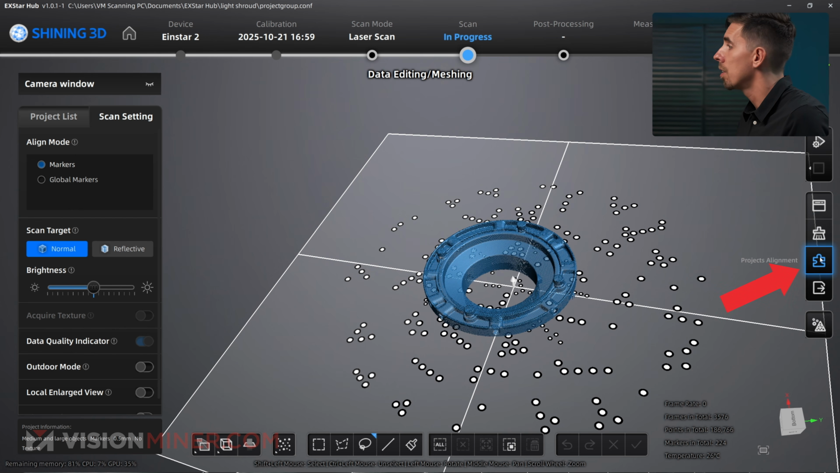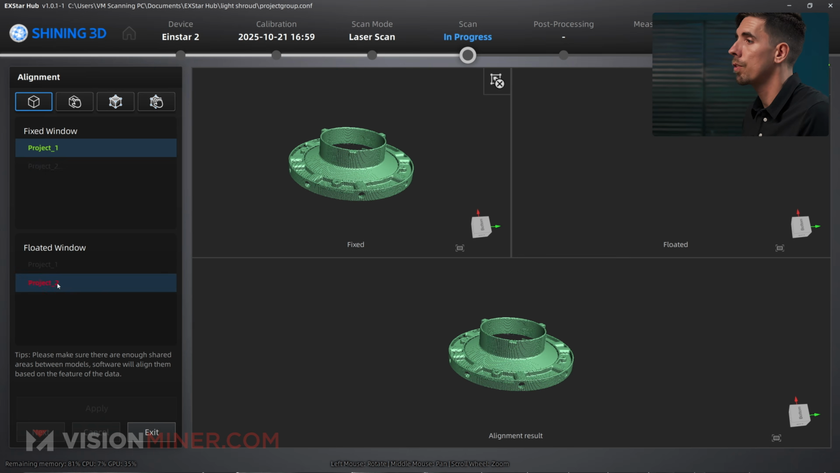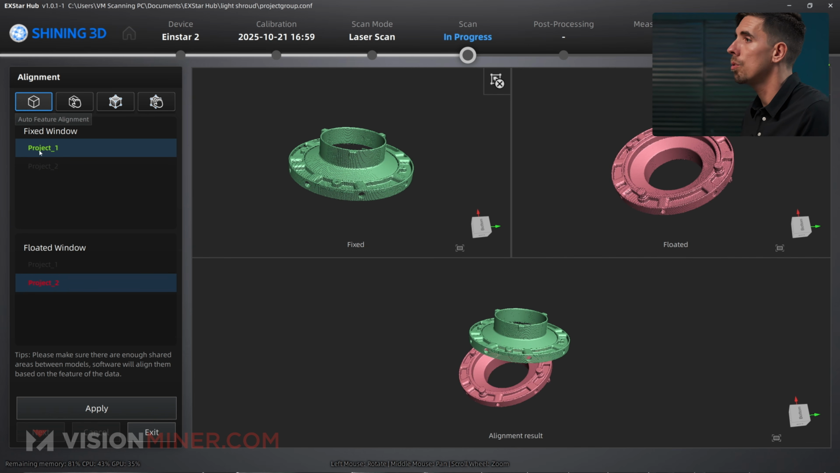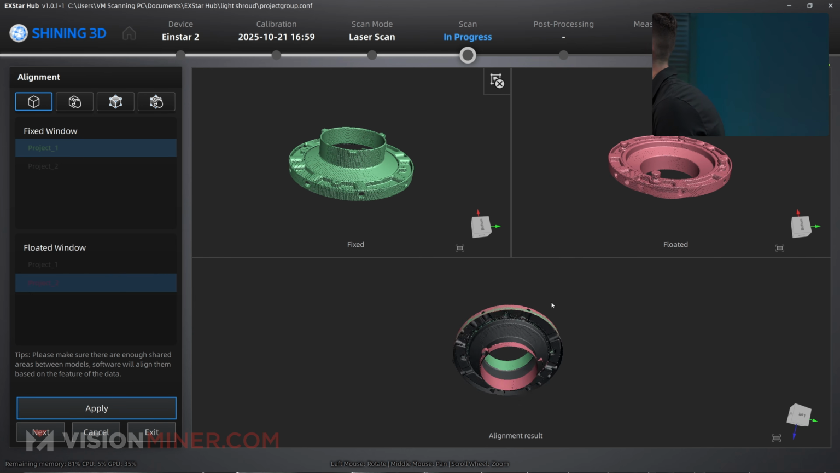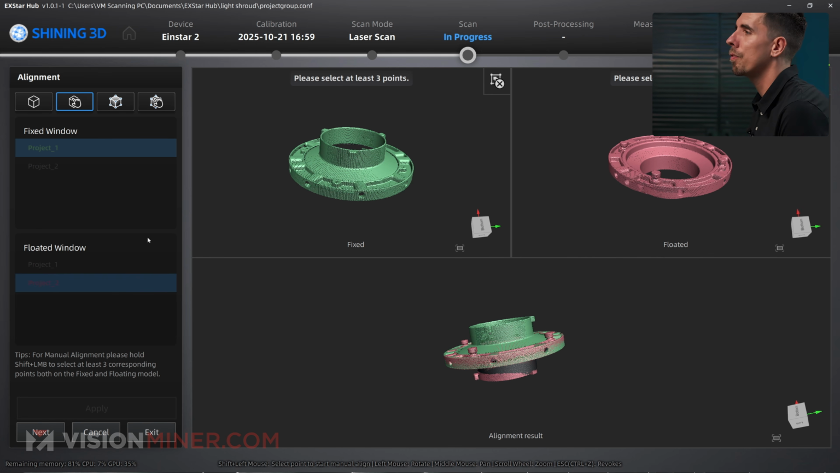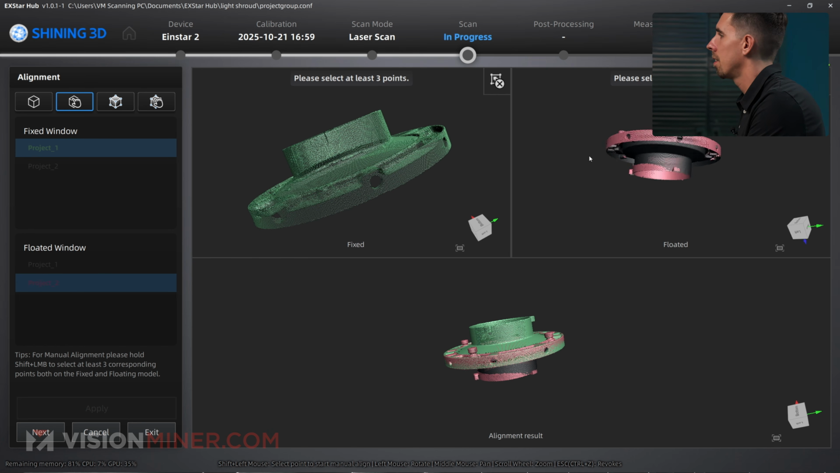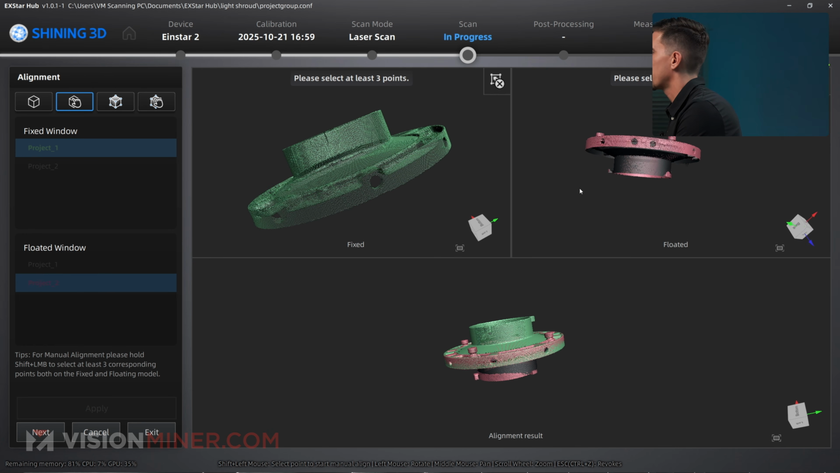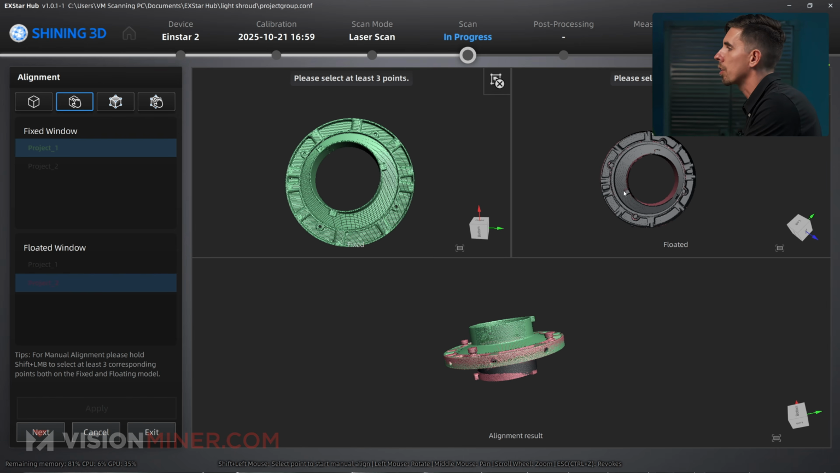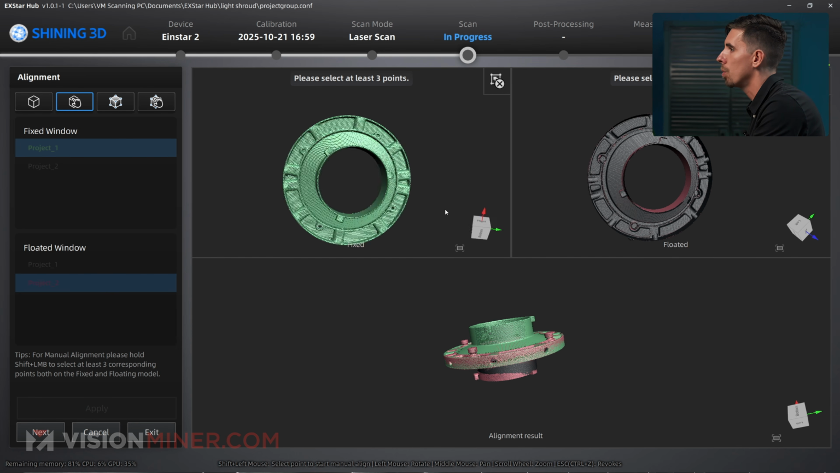Okay, so now I'm gonna use the project's alignment. I'm gonna click on this little puzzle piece, select the first one and the second one, and then I'm just gonna use automatic feature alignment. Obviously, the auto scan did not work, so we're gonna actually do some manual features. I'm thinking, which one of these was lined up with those? Okay, so what I'm looking at here is this double area and that double area. I'm gonna line those up and then figure out which one I'm at.